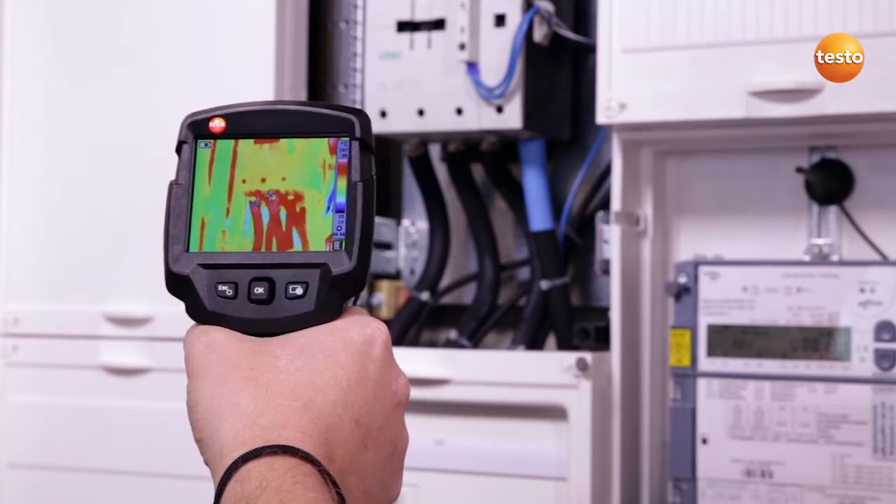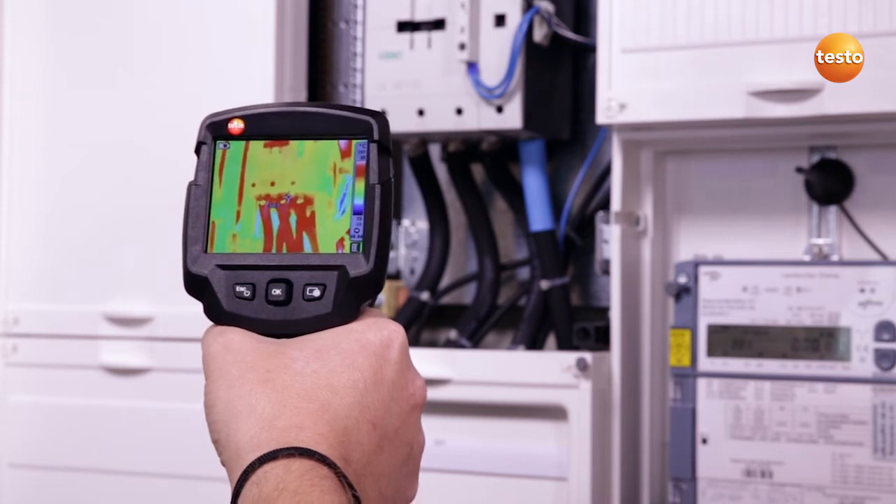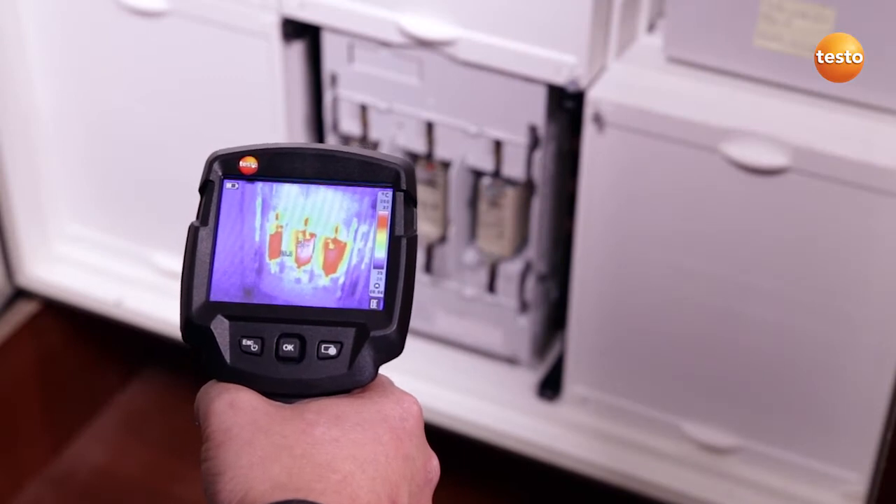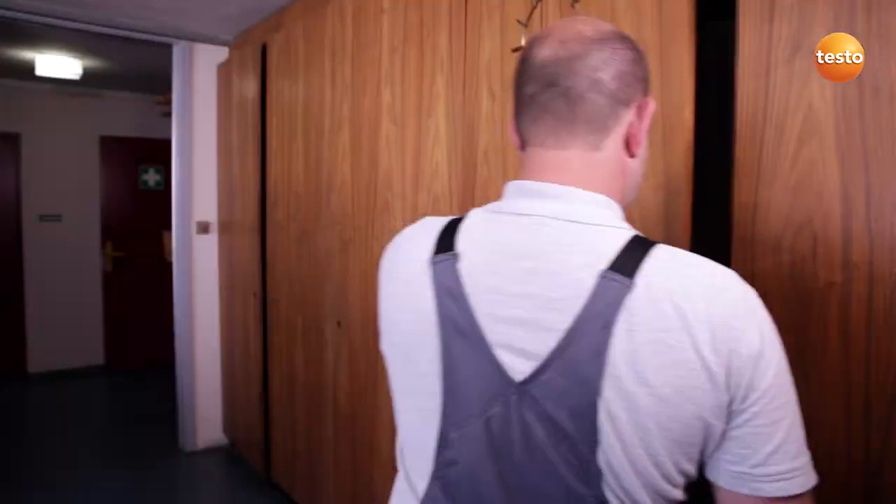Here I'm testing the connections to a contactor. They show 33 degrees Celsius, which is okay. The temperature of the main breakers is 35 degrees Celsius. Here too, everything's in order.